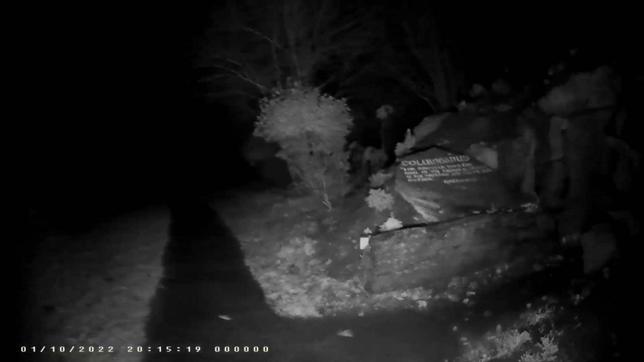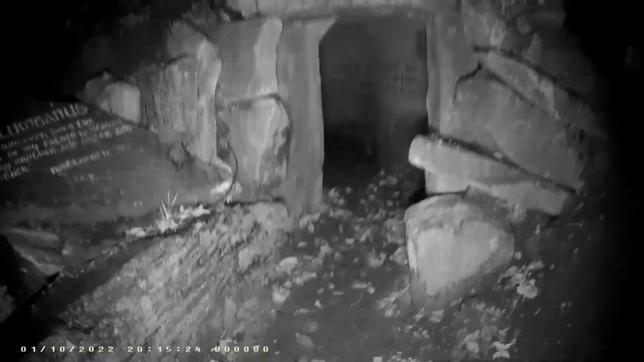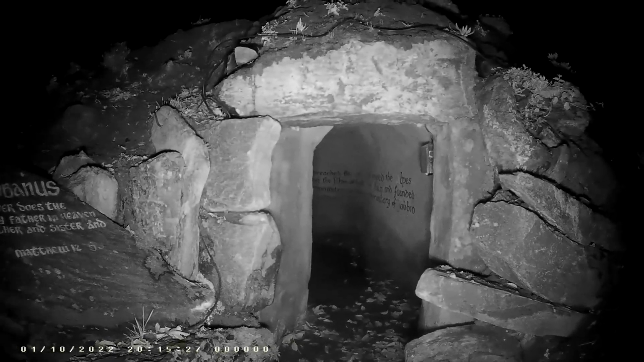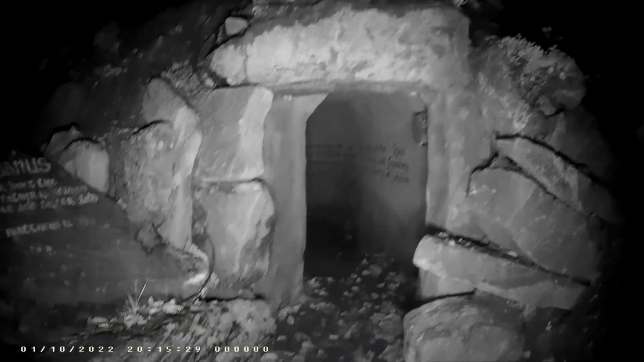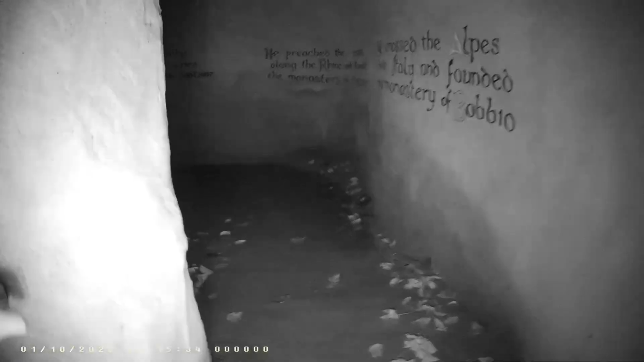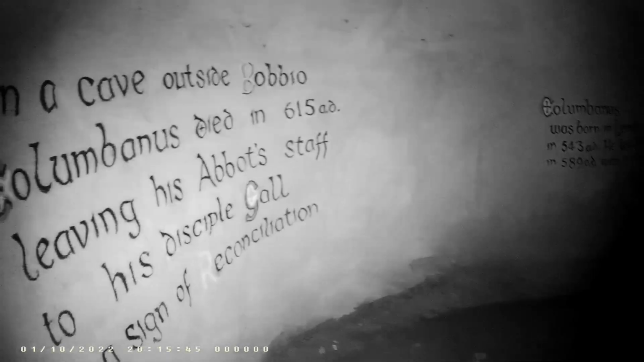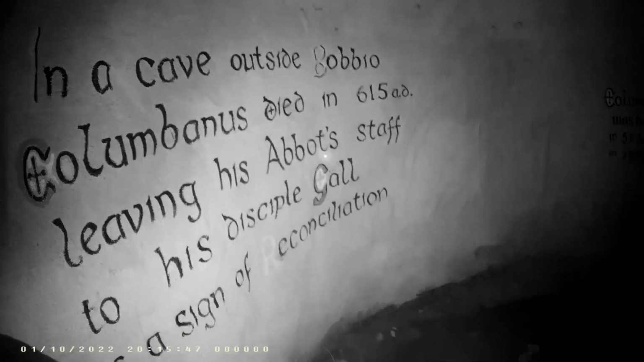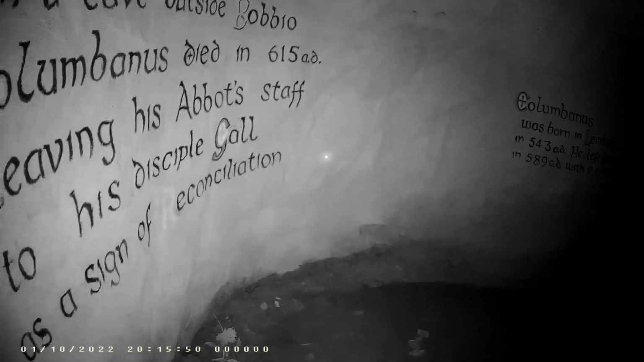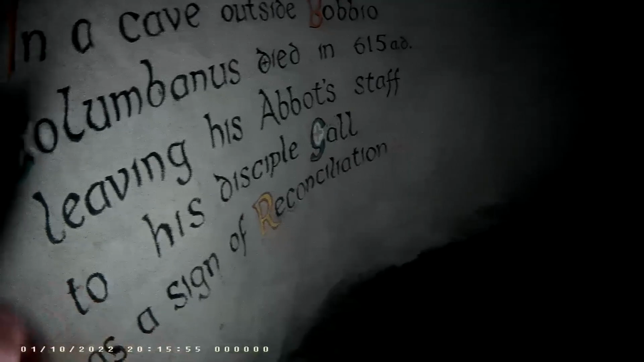This kind of resembles the tomb where Jesus was laid. It's basically a mound of soil over an area where there seems to be solid walls. Well, this actually is Columbus's cave. I've got a laser on there.